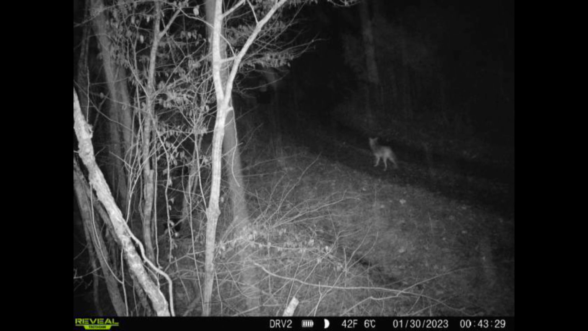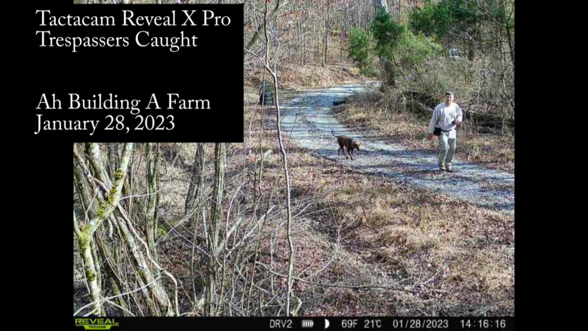But so far the camera's working out well. It's catching wildlife and trespassers. And if I do catch some trespassers that are staying a while, I'll definitely be reporting those license plates to the sheriff. But in the meantime, my dog and I'll just continue hiking the road.